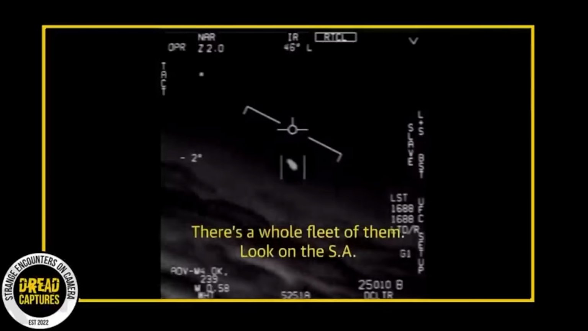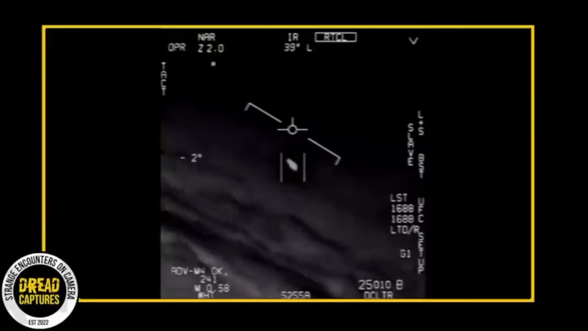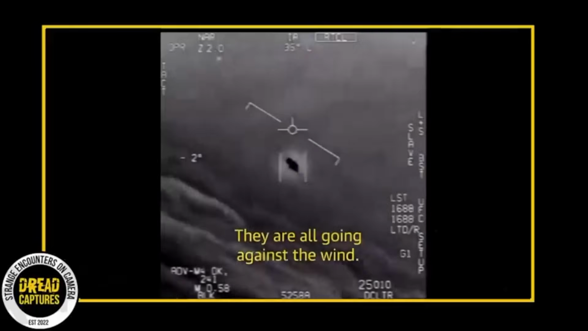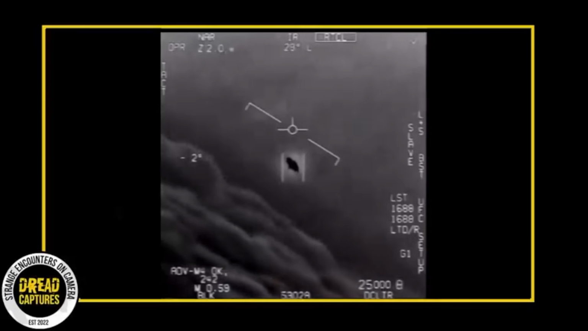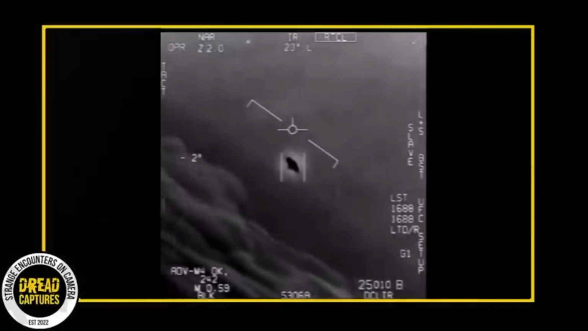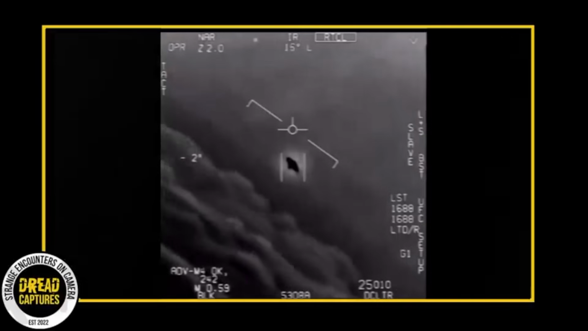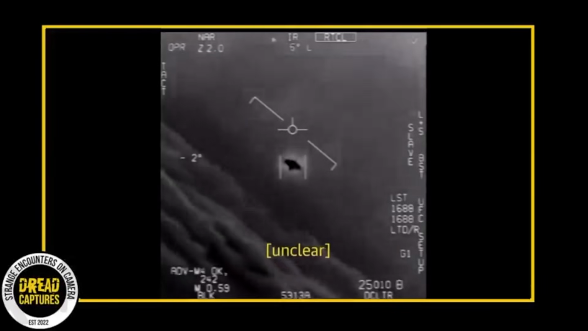The whole fleet of them, look on the ASA. My gosh. They're all going against the wind. The wind's 120 knots from the west. Holy dude. That's not our LNS though, is it? It's not our LNS, dude.